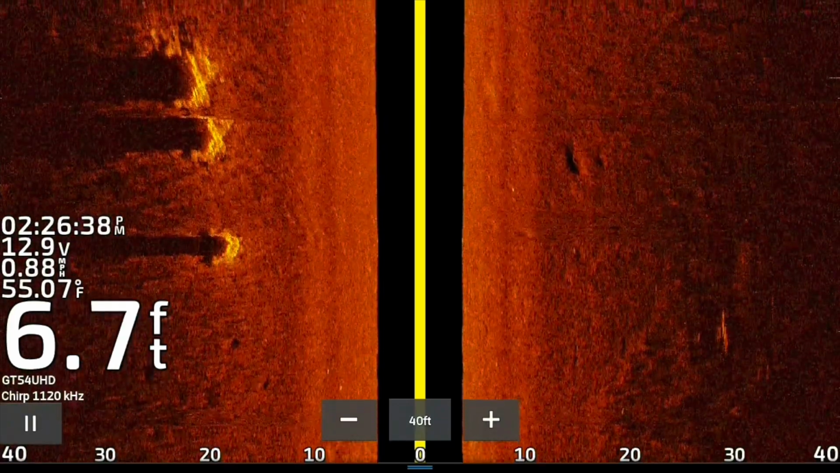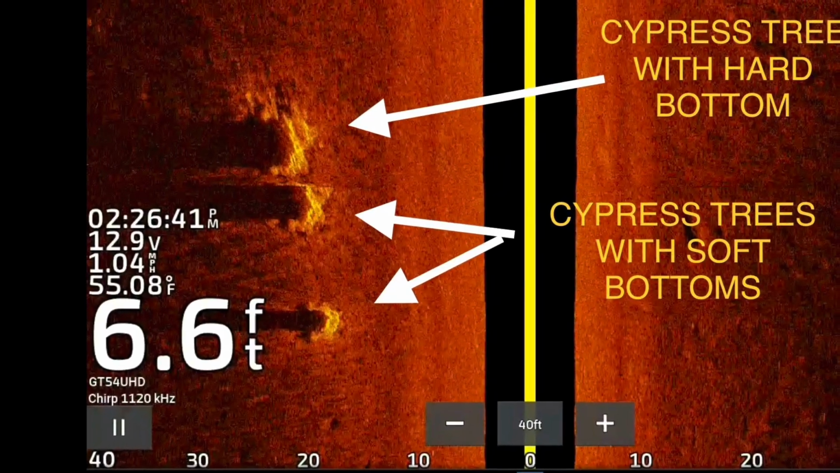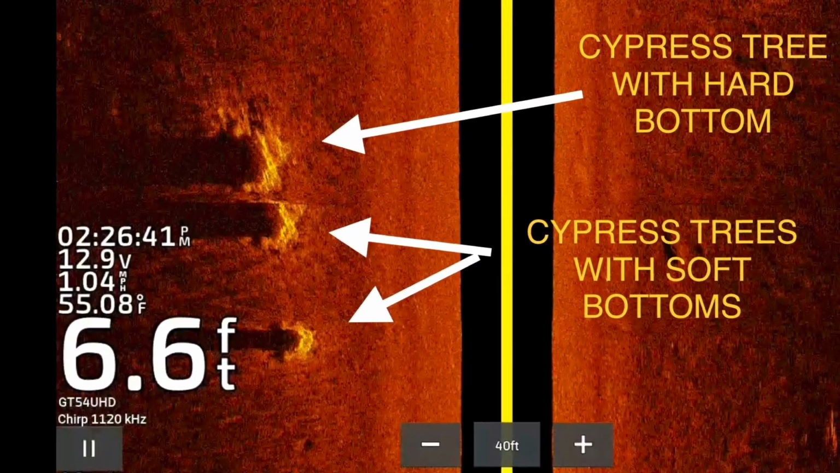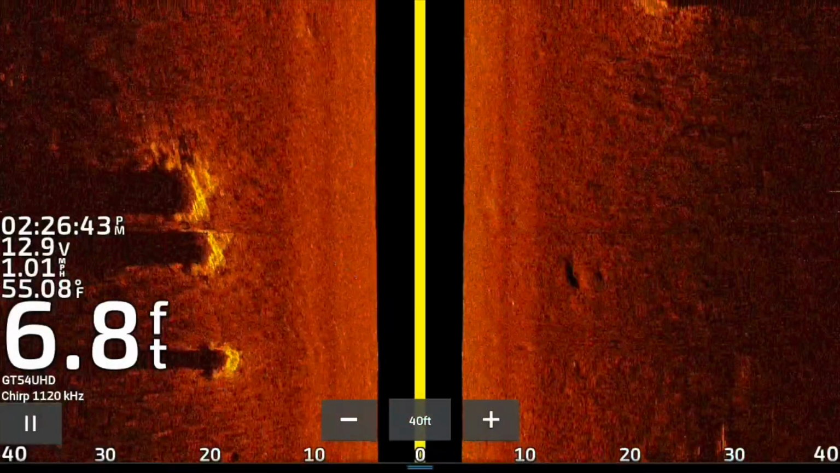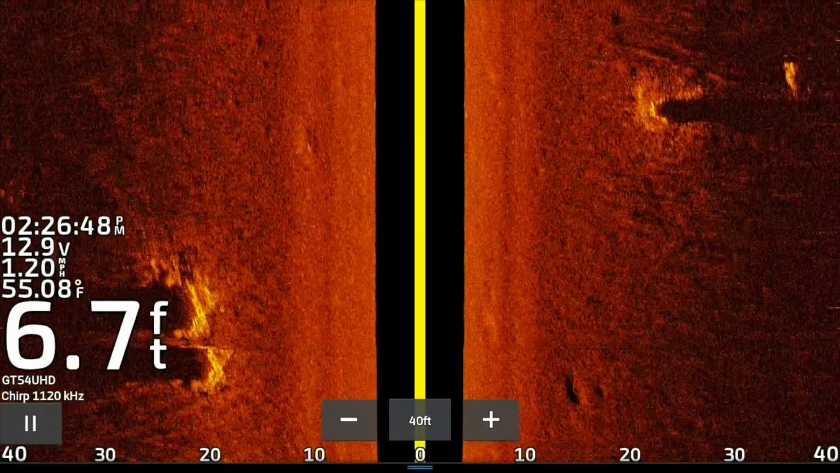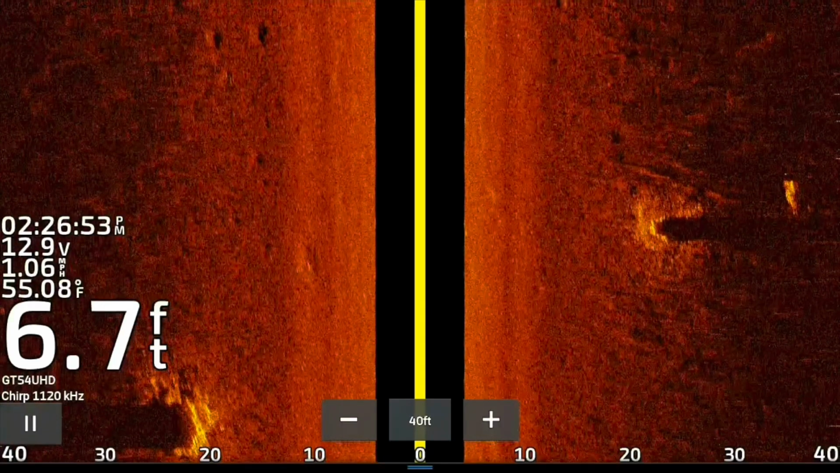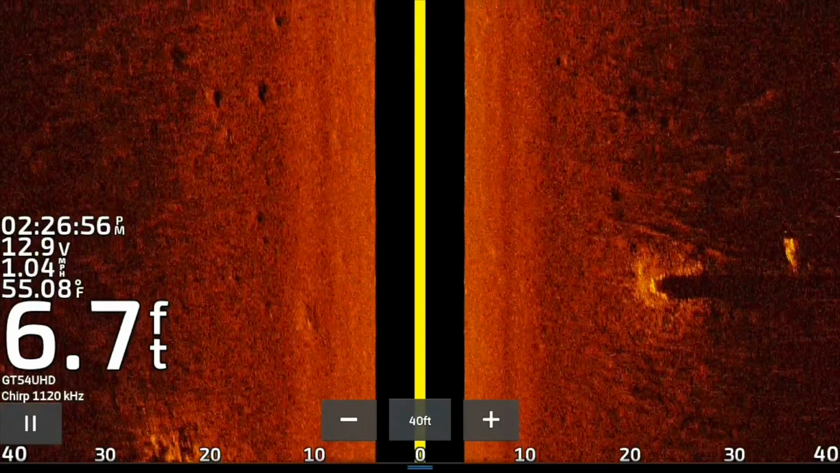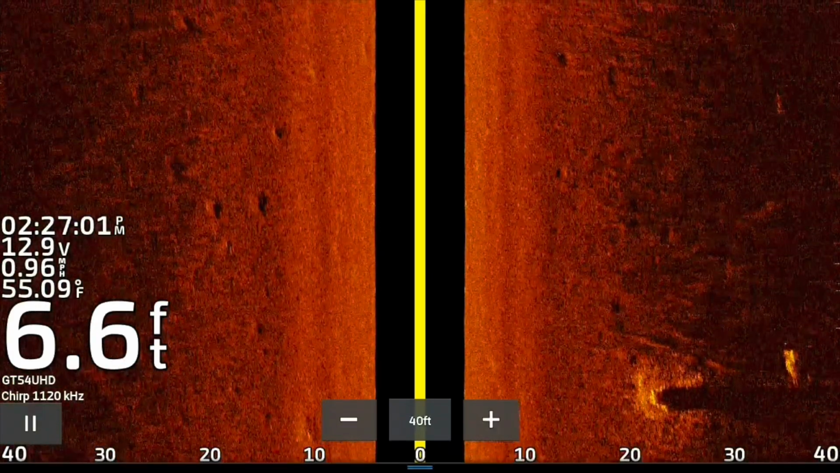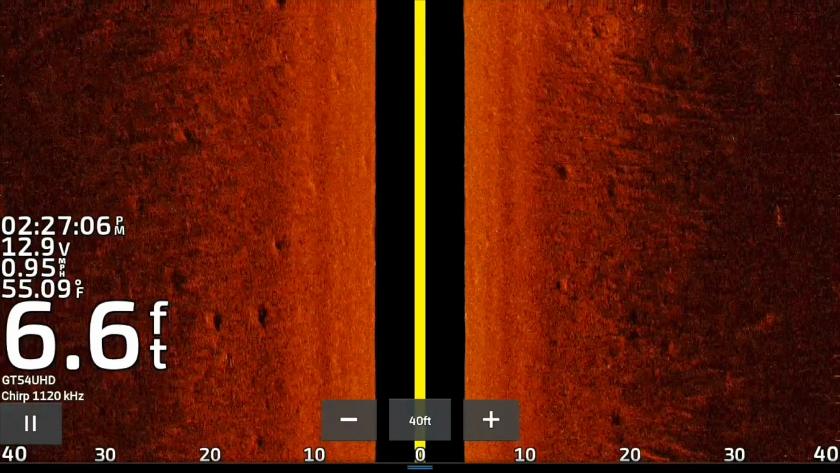Now, what we got here on the left is 3 cypress trees. I've talked in videos before about hard bottoms and soft bottoms. And this time of year in the spawn, a hard bottom is what these fish are looking for. They don't look for that mud bottom. You can see it very clearly in one of those 3 trees, the hard bottom. You can also see it on this tree on the right. Look at the tree and look at that hard bottom, a larger area. I mean, we're talking about a 7 or 8 foot circle around that tree. That's a great spawning tree, and that's a great tree that they'll hold on at all times of the year. So those things are very important to look at.